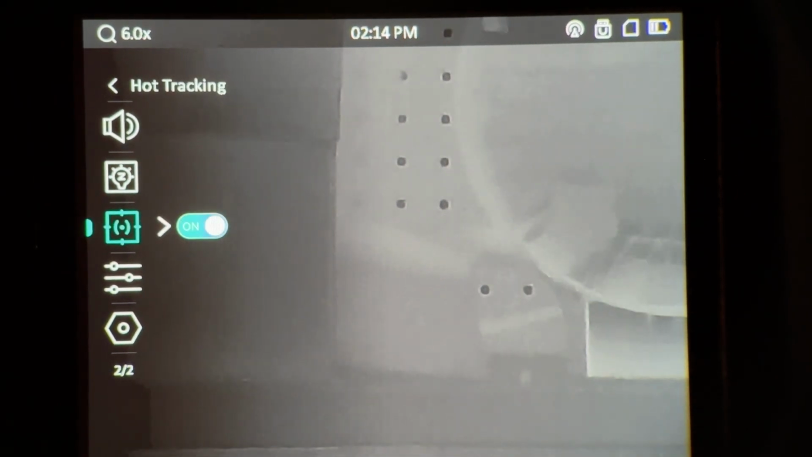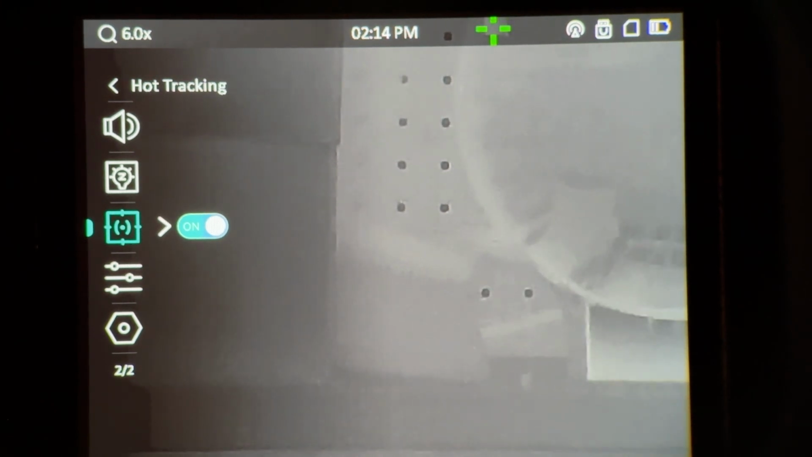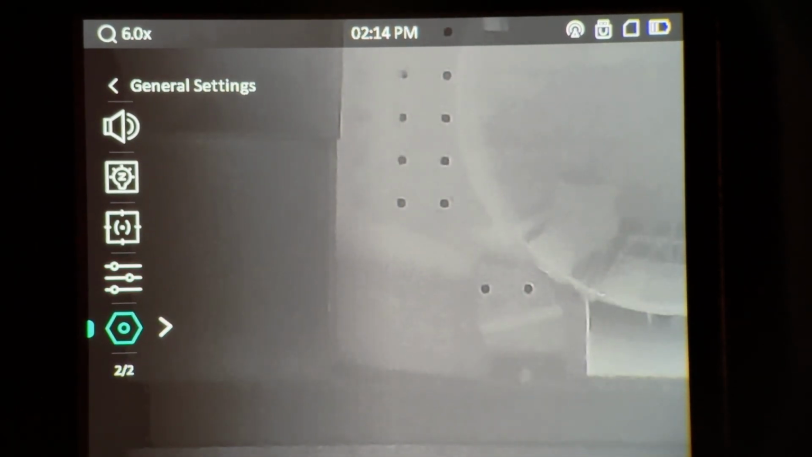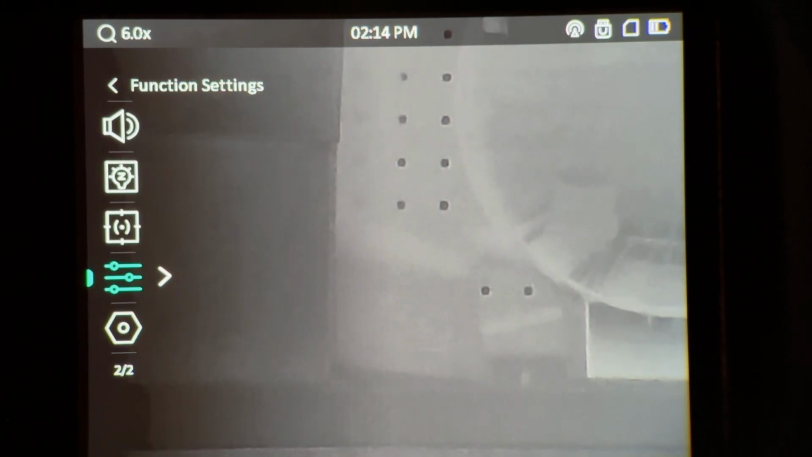Now hot tracking, once again, most people won't need to use this. That will just put a target on the hottest spot that you're currently looking at. We've got even more sub menus now. So we're in one sub menu already and now we've got another two. So we've got function settings.